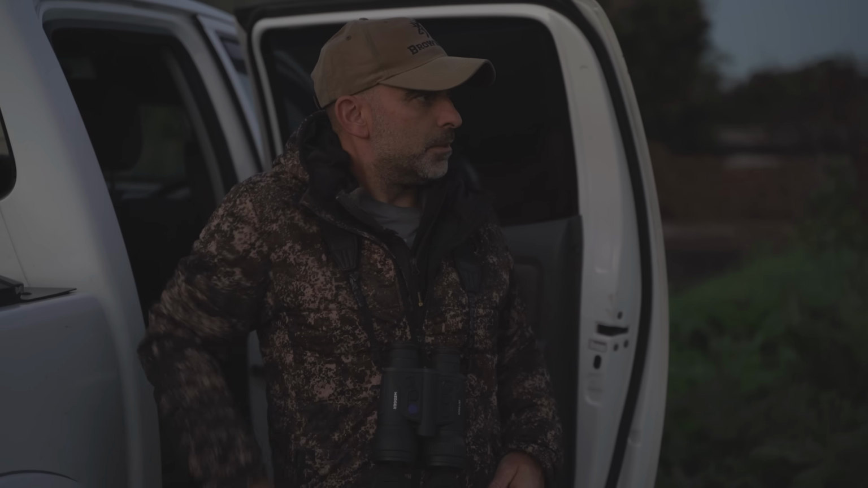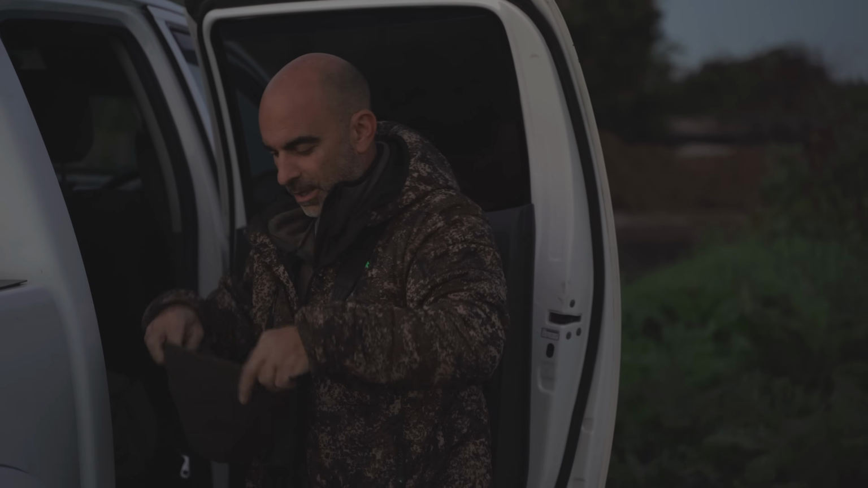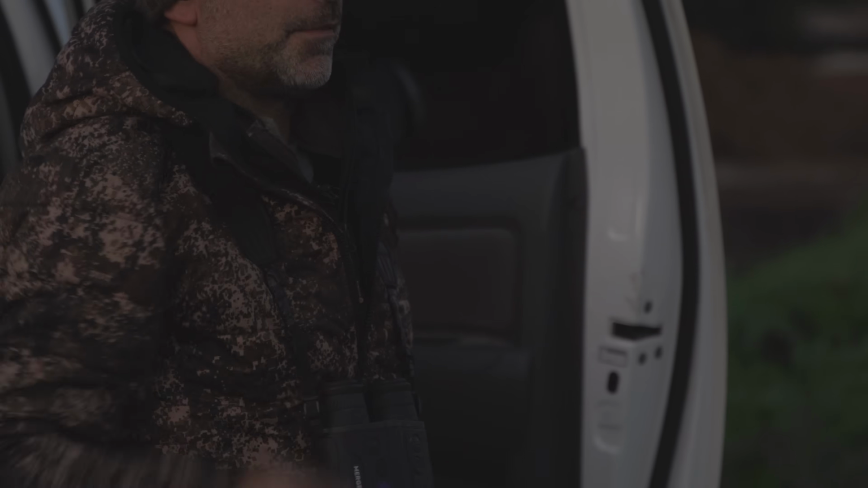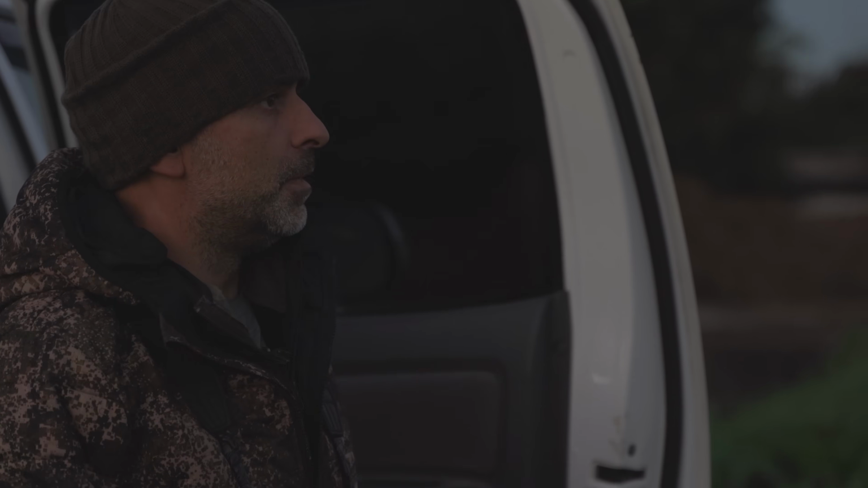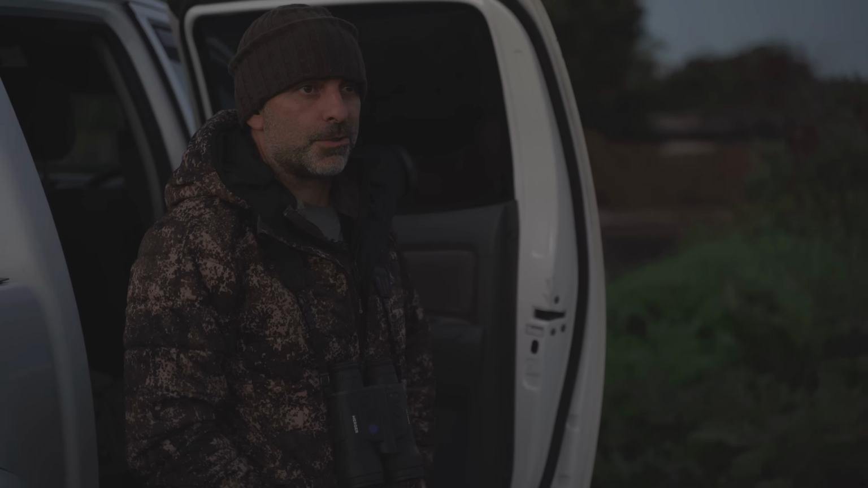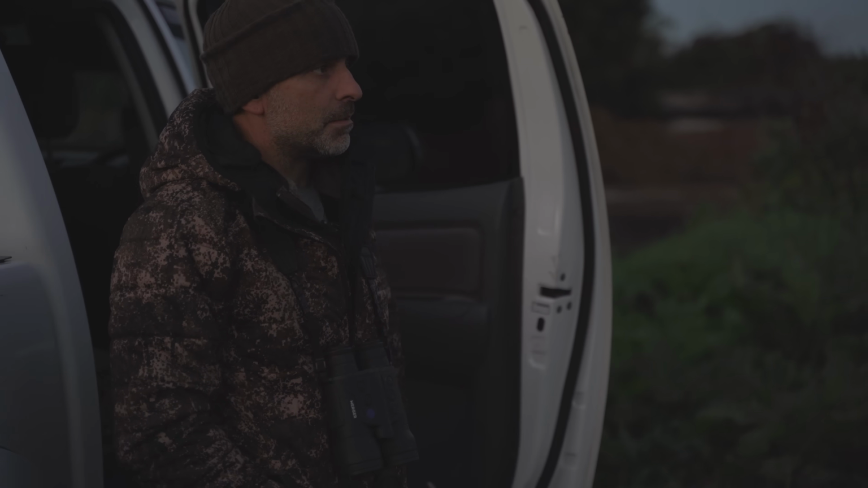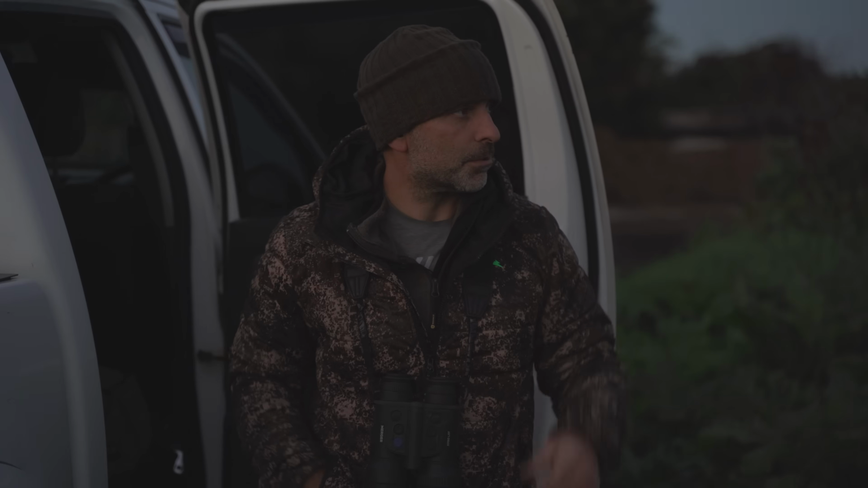Oh, it's getting a bit nippy now, so change your hats, go for hunting mode. But yeah, we're at the other farm now. As you can see, it's a sheep farm, but this is always rife with foxes, so we try and keep on top of them ahead of the lambing season. So I'll grab the gear and head out across this field and have a look.